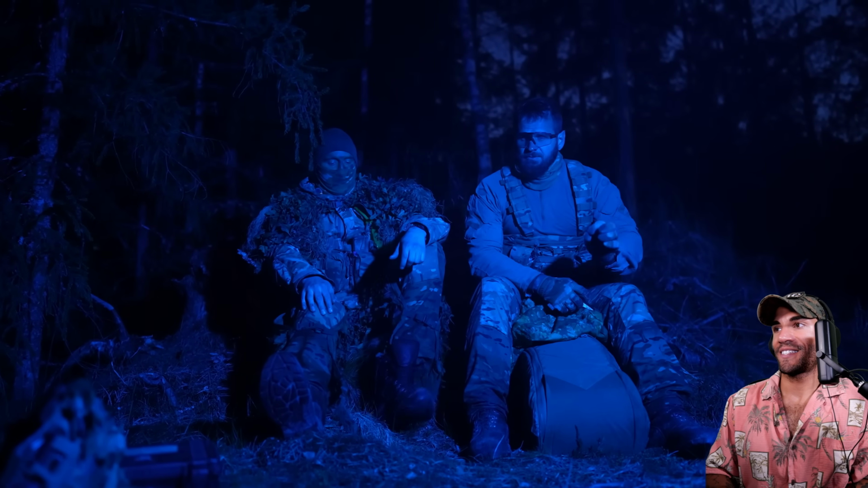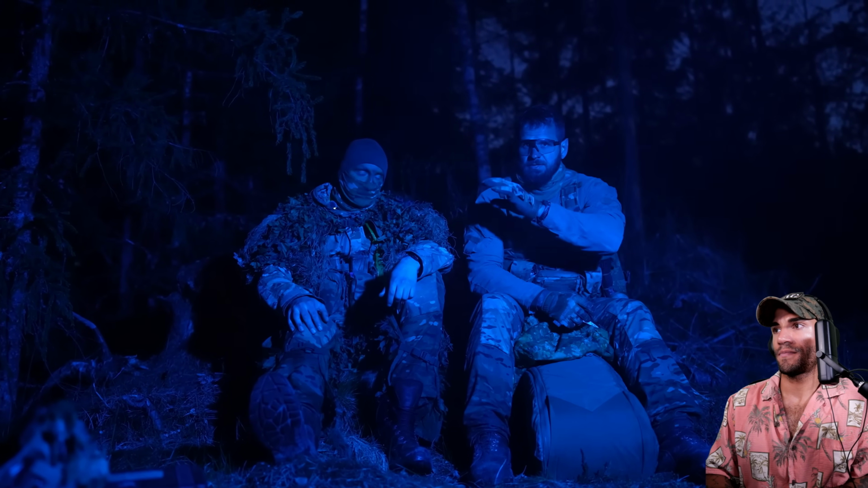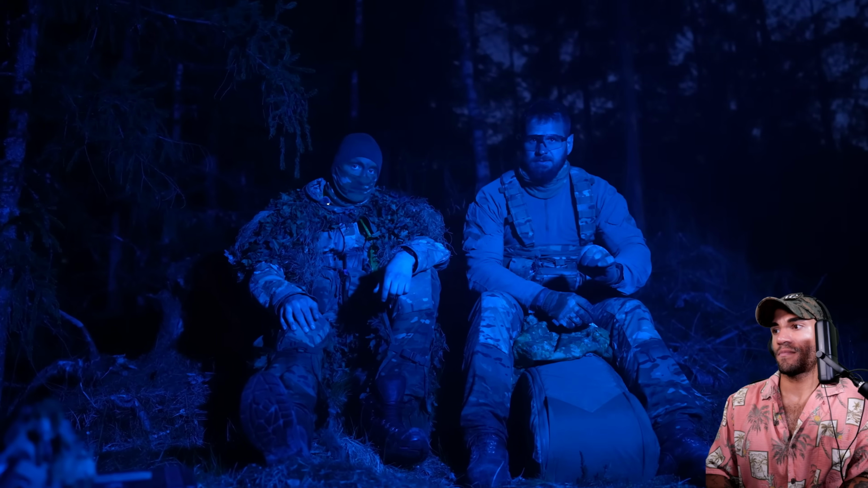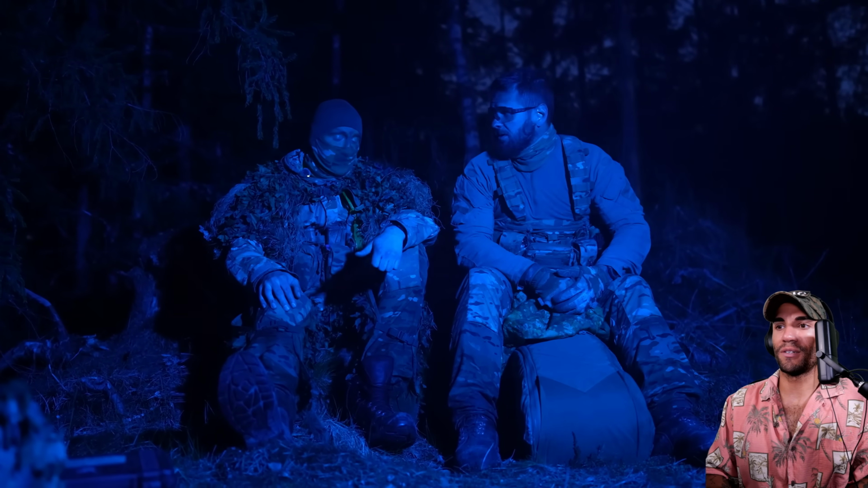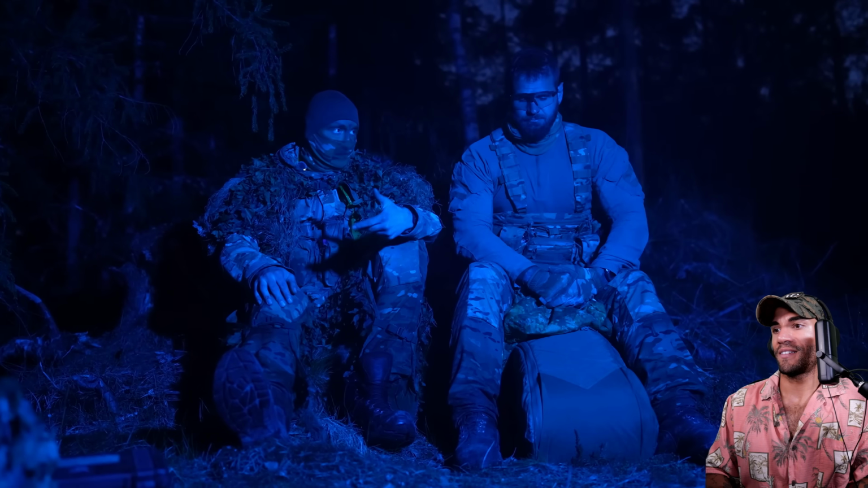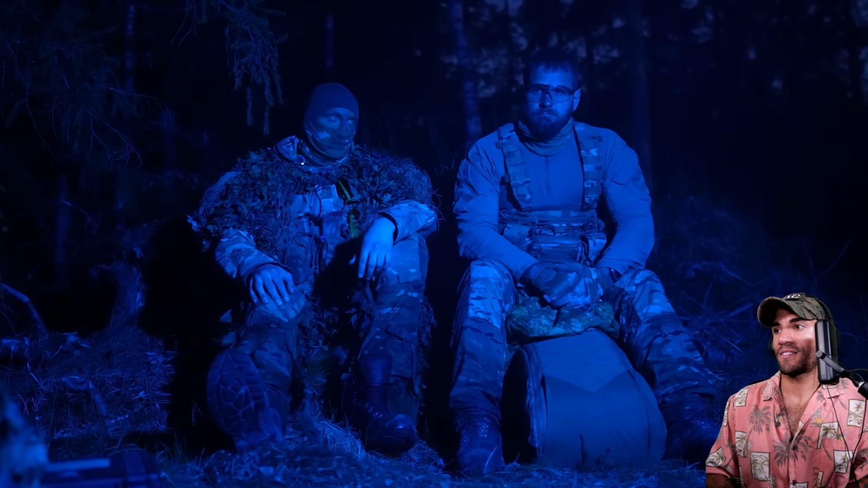It really helps if all the guys that you're moving with have NVGs. So the whole French unit that we were with, everyone has NVGs. So we were moving quite fast. Moving at a fast pace, tactics was good, light discipline perfect. So definitely a force to be reckoned with.